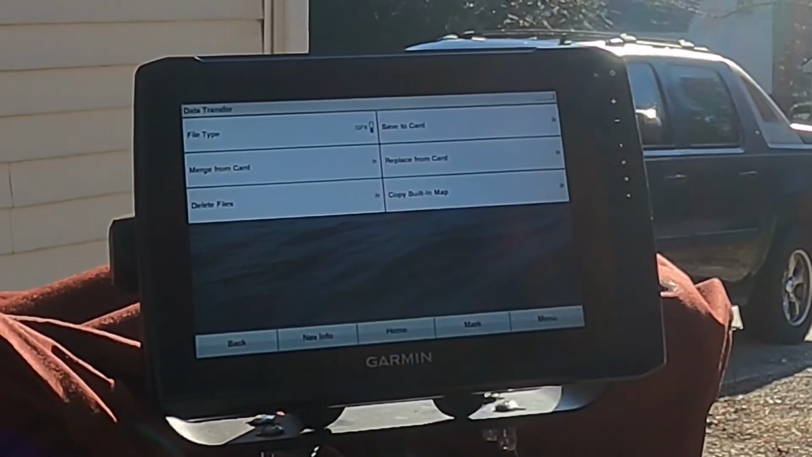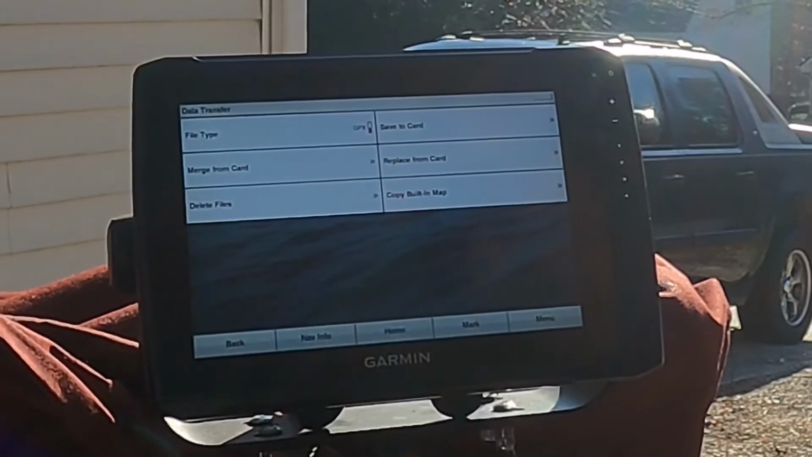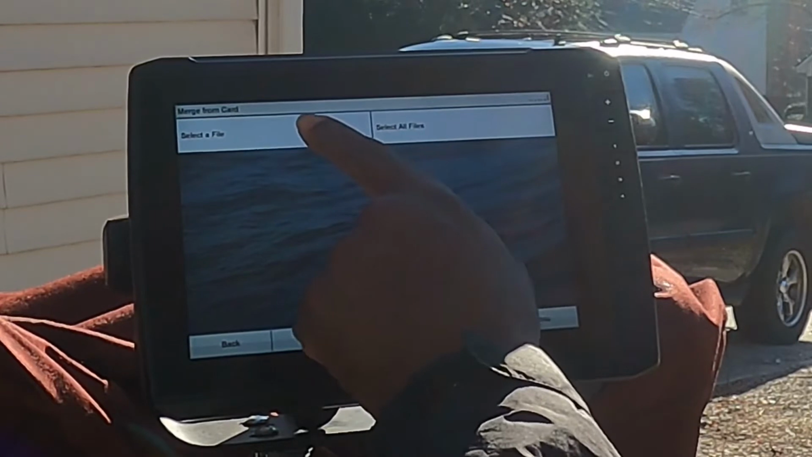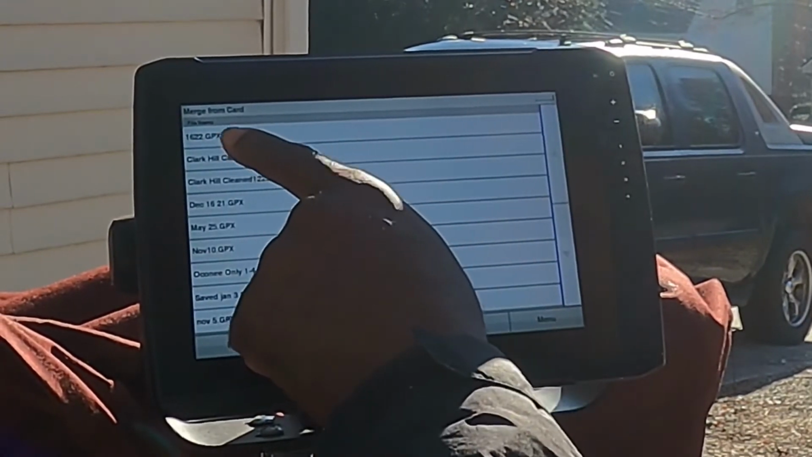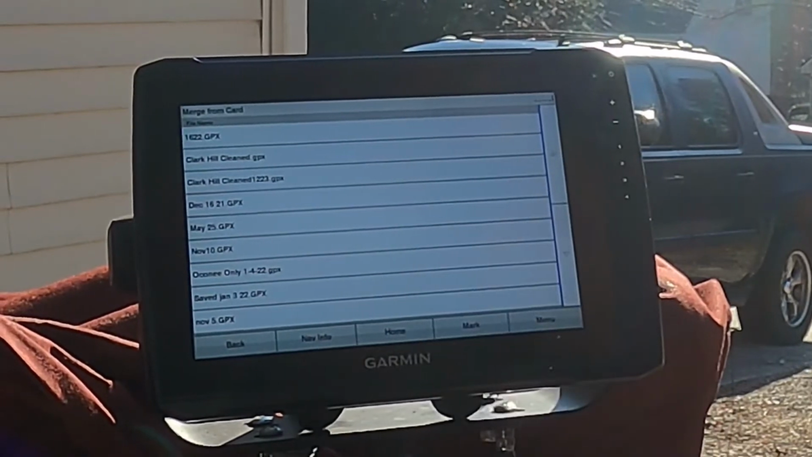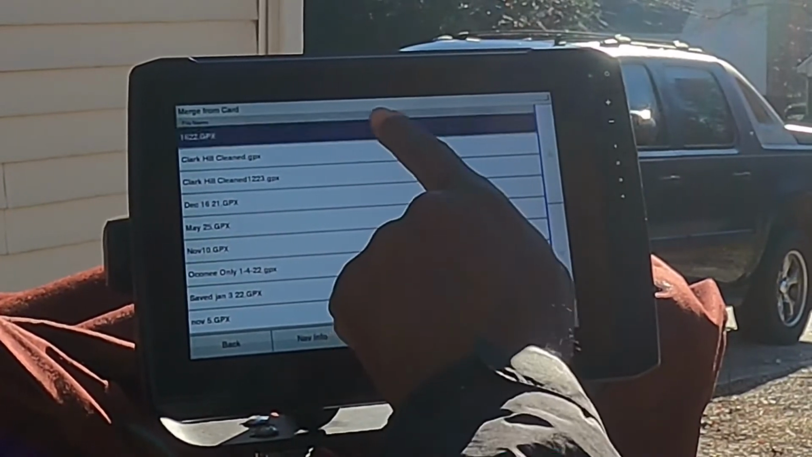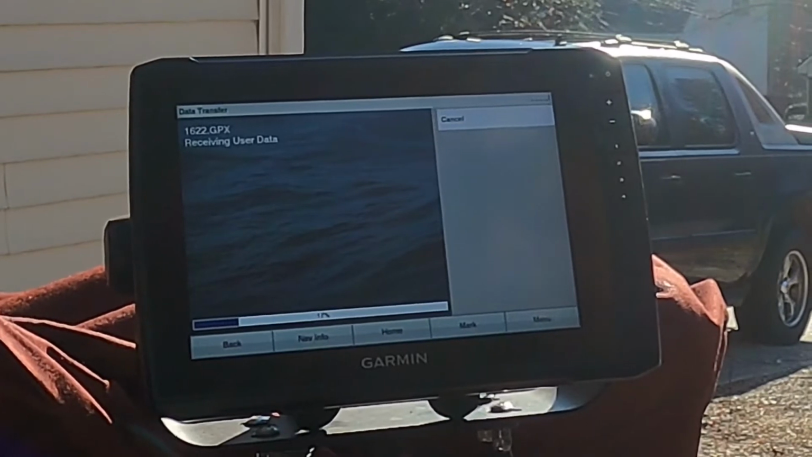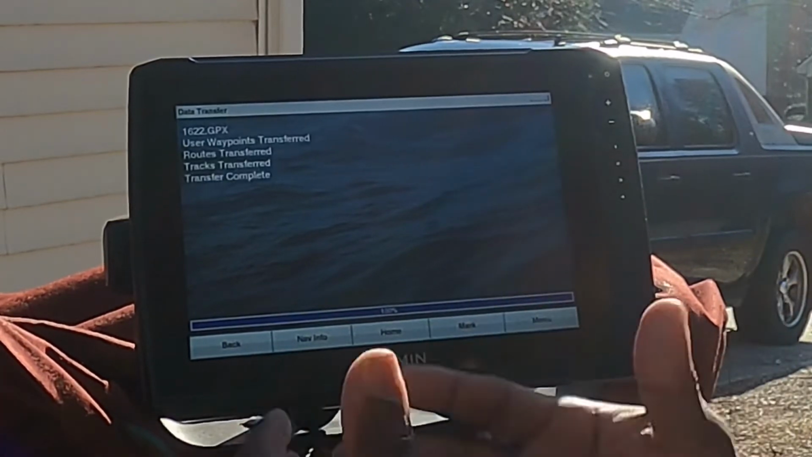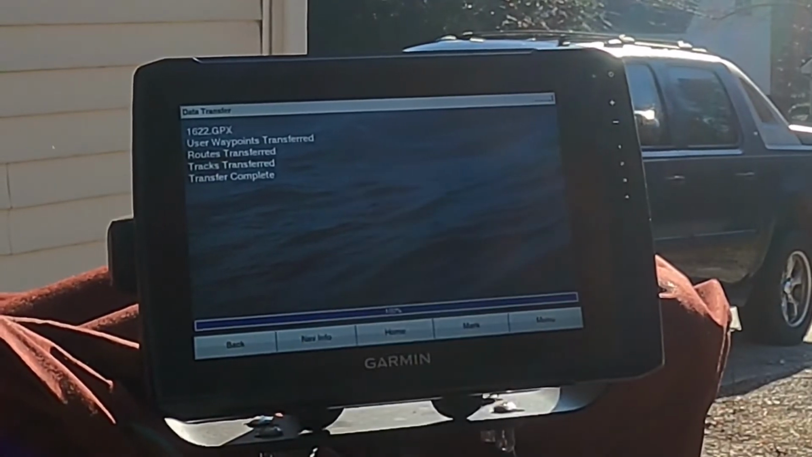My GPX file is default. I'm going to merge from card. I'm going to select a file, and I'm going to select January 6, 2022. And it is now retrieving all that data and placing it back on my unit. Just so that you know, that's why saving your data is important, because something could happen and I might just lose everything. So now it says transfer is complete.